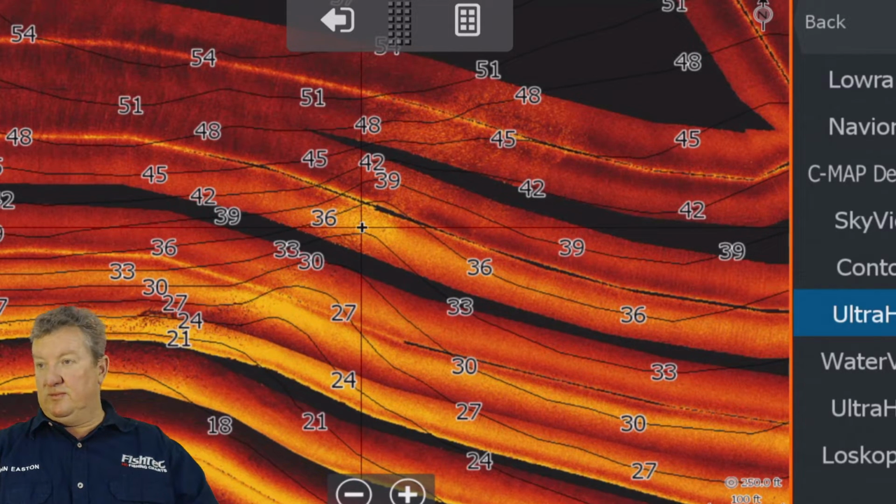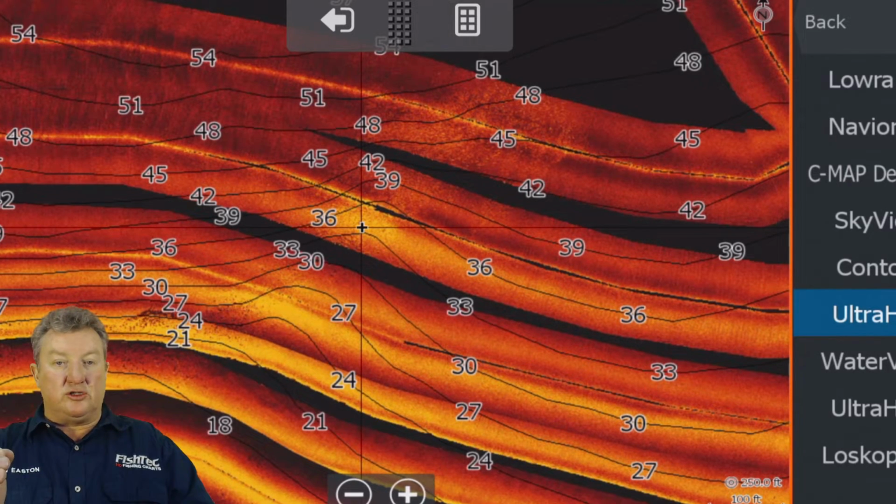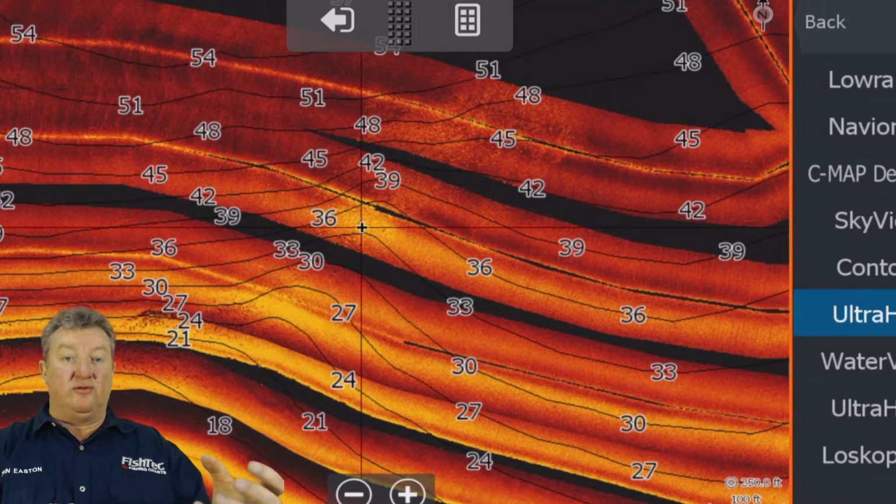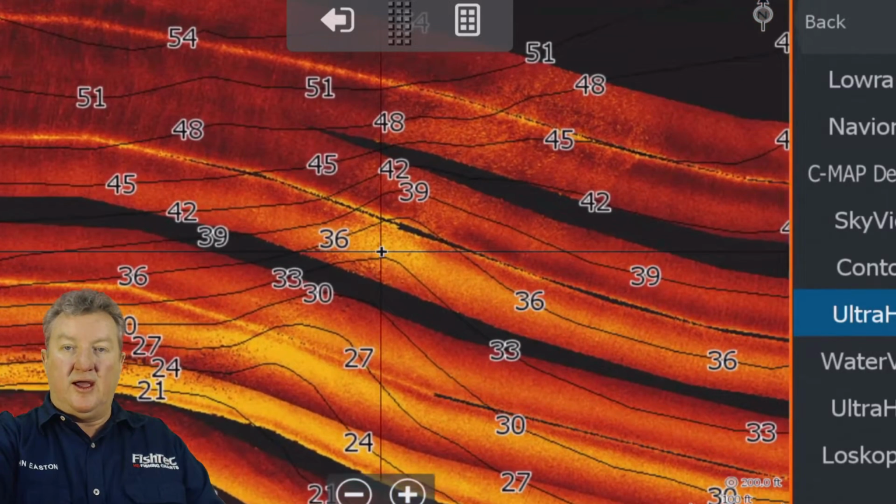I've actually done away with that on this chart. I've only put the major contours, which are 3-foot intervals, on there, and that's it. And then, of course, the names of the different bays. You can turn them off if they are annoying and they're getting in your way.